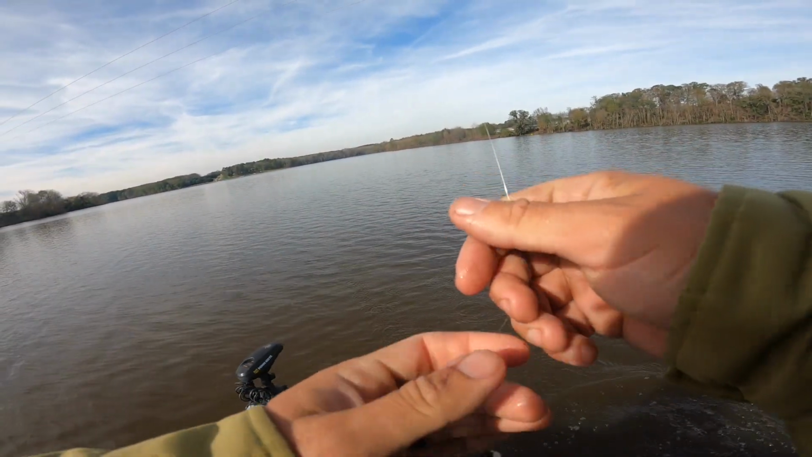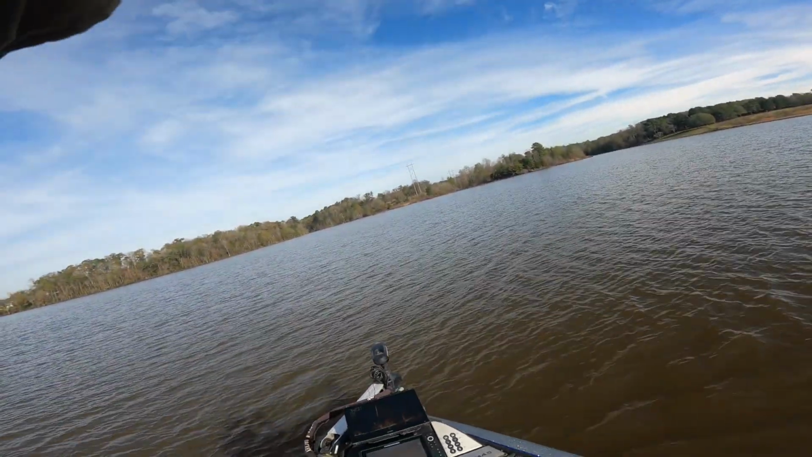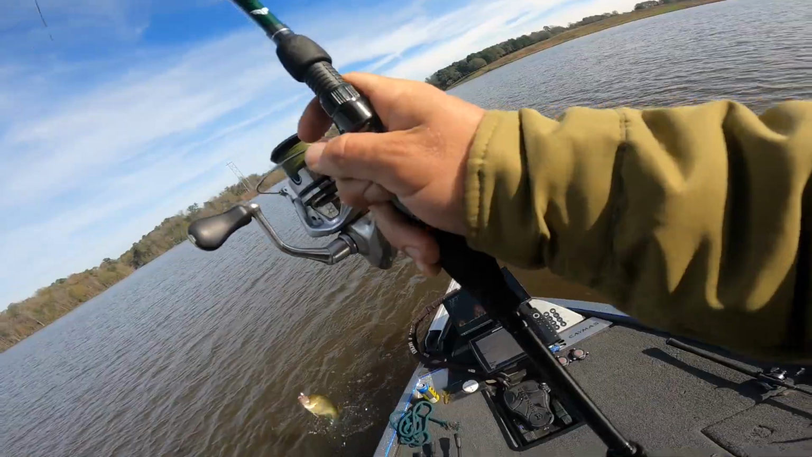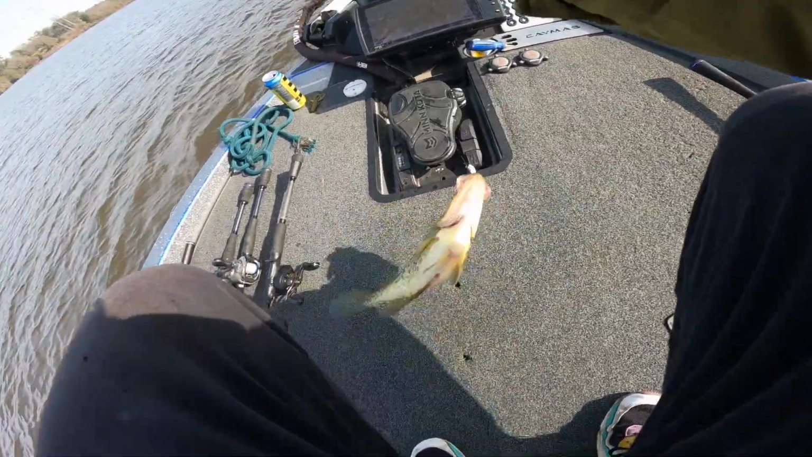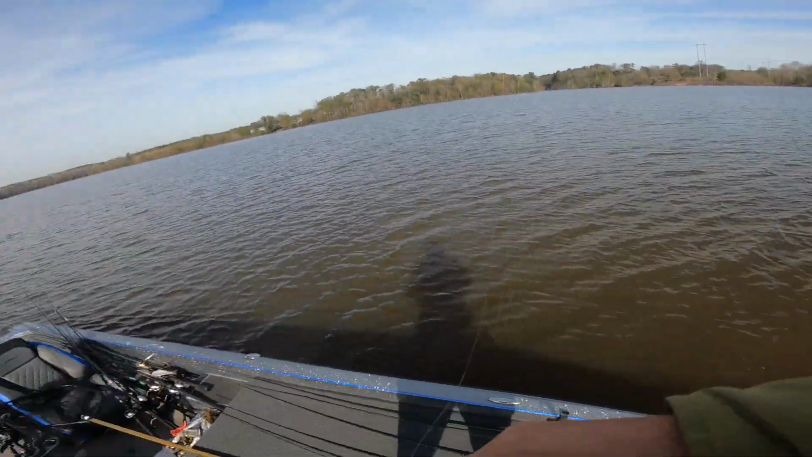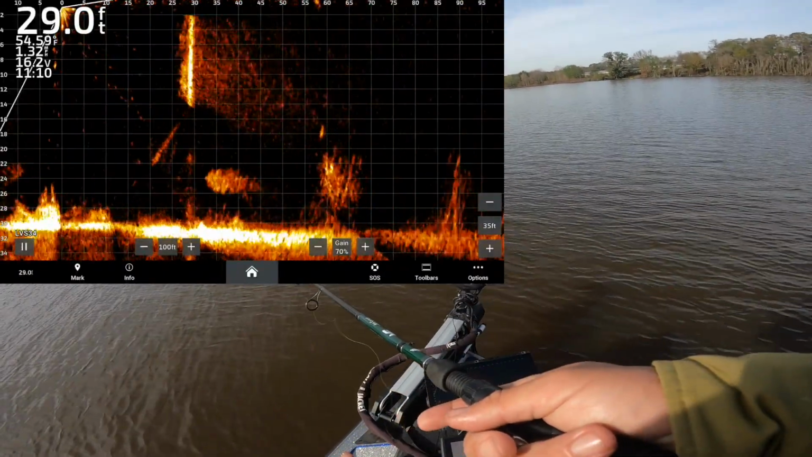Let's go find this isolated big. What do we got? I don't think that's a crappie. Oh my goodness, it's a giant crappie. Look at this guy. Look at this guy. Big old black crappie, swimming by himself. Damn, look at this. Dirty little shad eater. Emmy, look how big it is. Look how big it is. There he is.